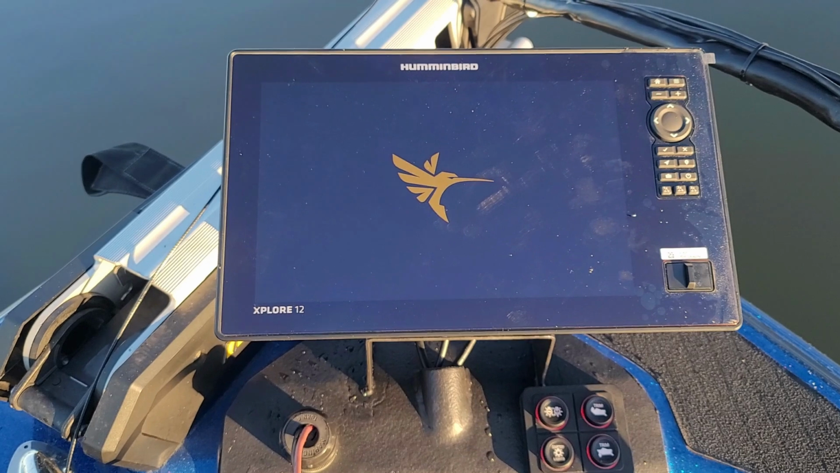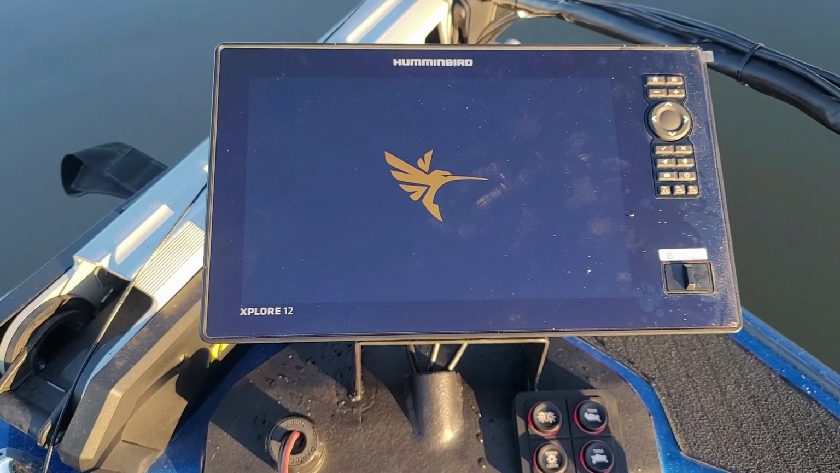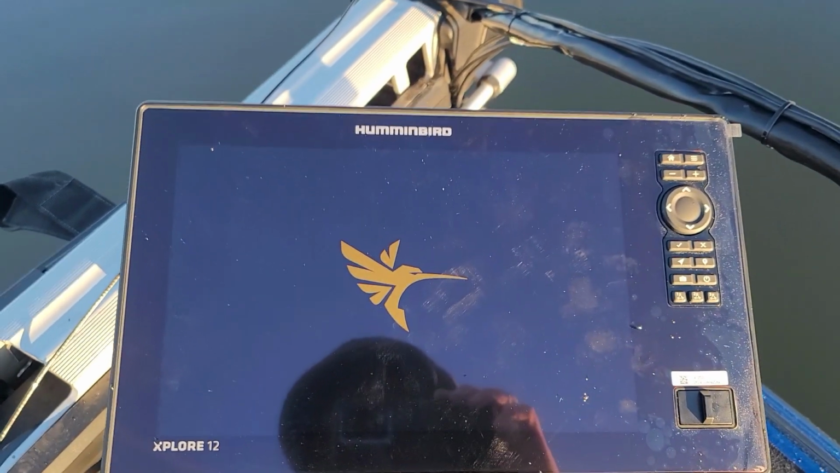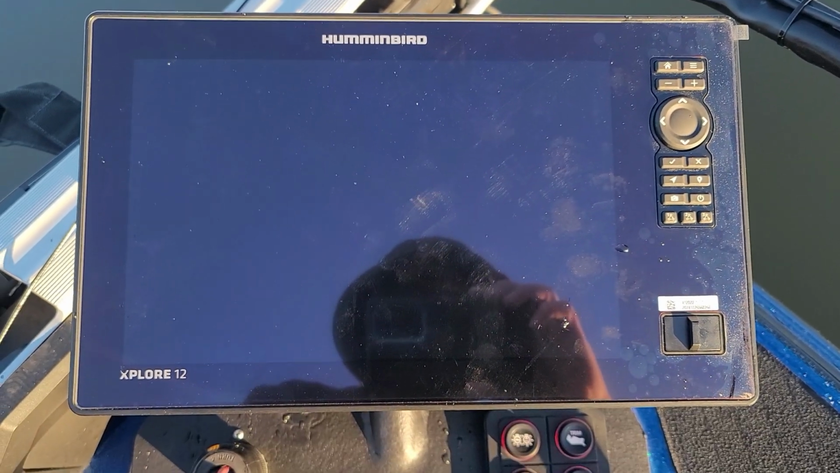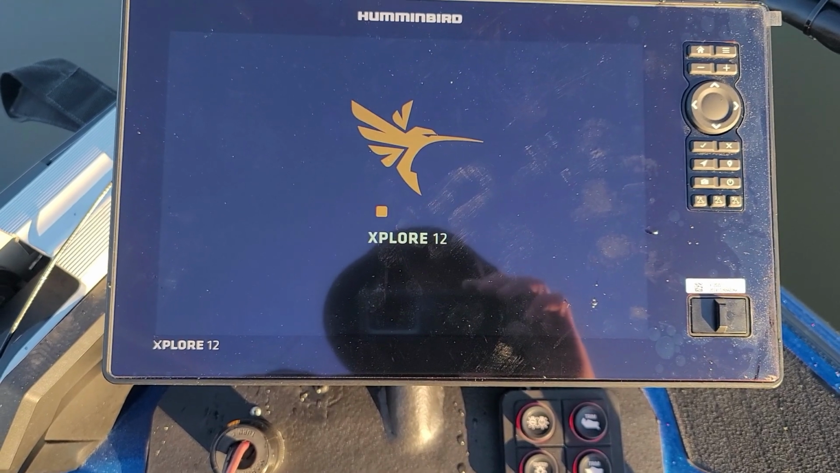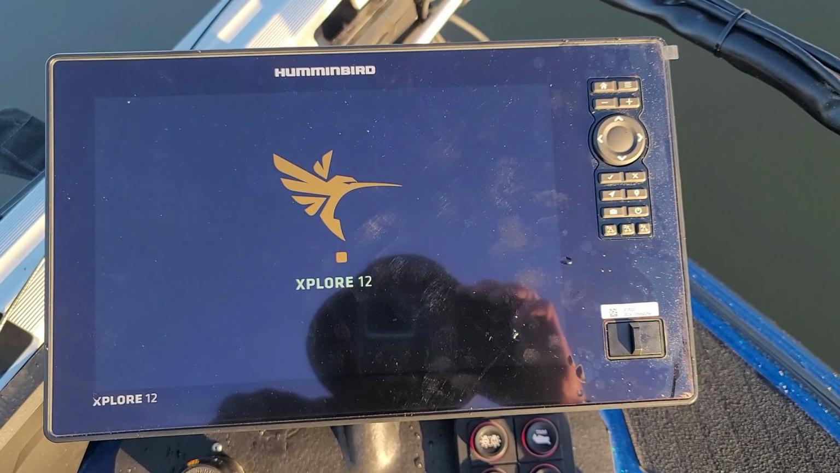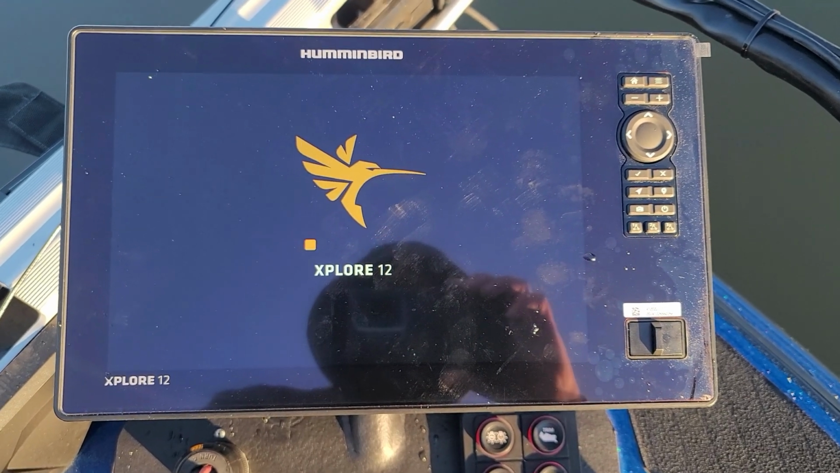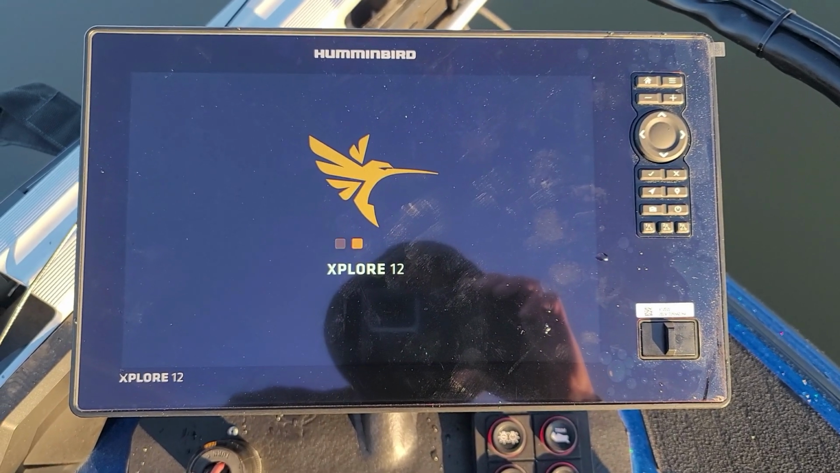It's still firing up here. It does take a little bit to fire up at the beginning. It's kind of surprising, and I don't have my waypoints loaded on it. Usually what I've dealt with is once you load waypoints, it takes a little bit longer. We'll keep going here. All right, I'll cut back after it loads back up.